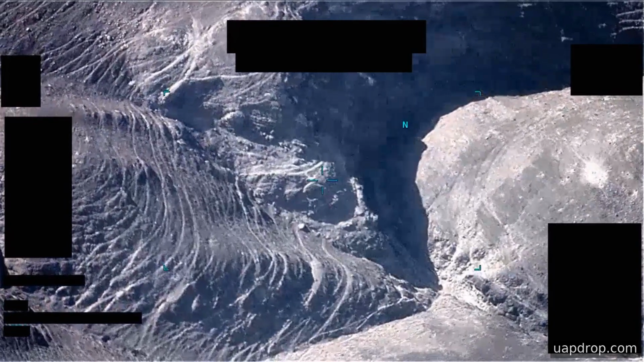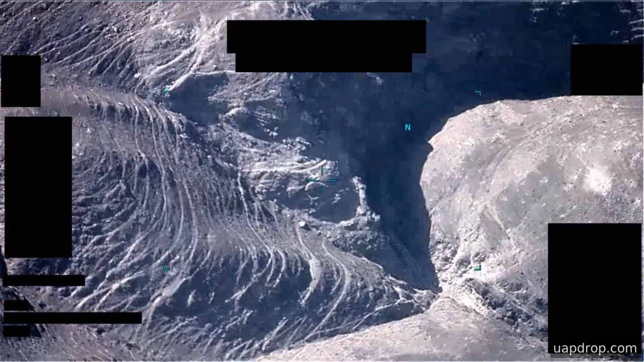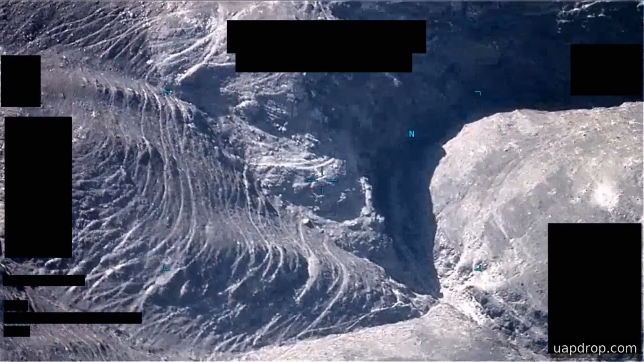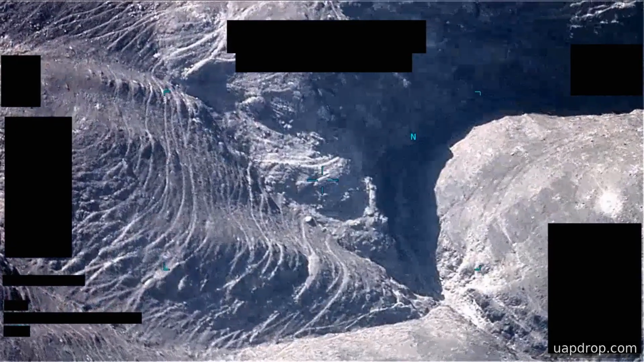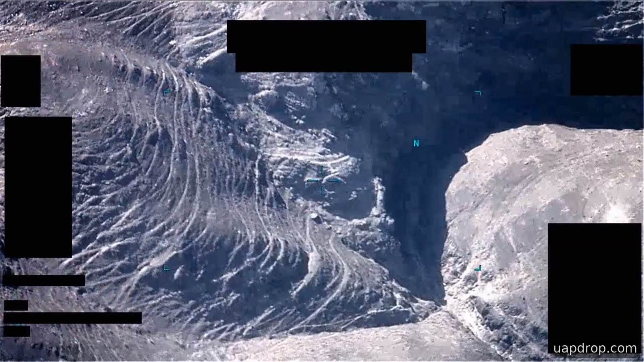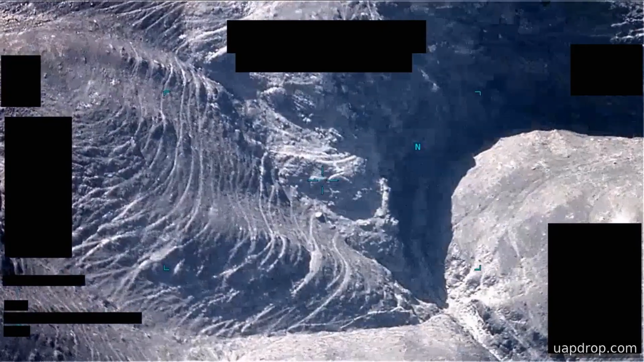The visual signature in the frame is compact and round, which is why the uploader called it spherical. The clip does not include an audio narration or other overlays identifying range or altitude, and no corroborating motion imagery is appended to this file.